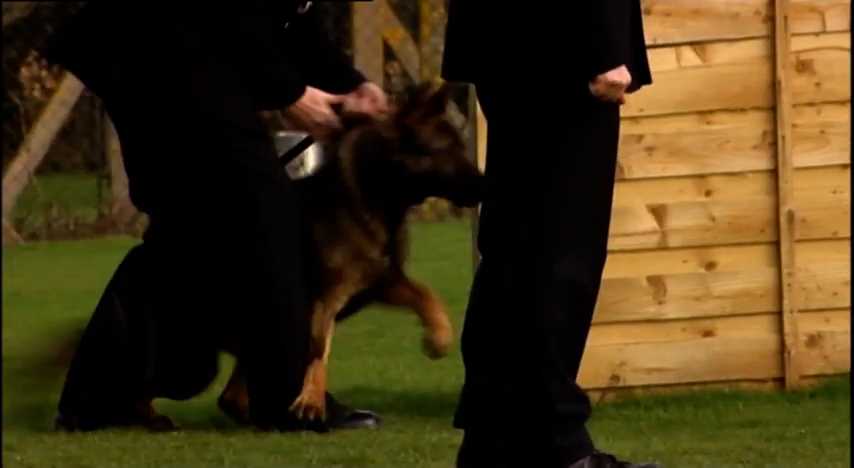The Metropolitan Police have the largest specialist canine unit in Britain. In all, they have 251 dogs of all shapes and sizes and abilities. 120 of them are German Shepherds.